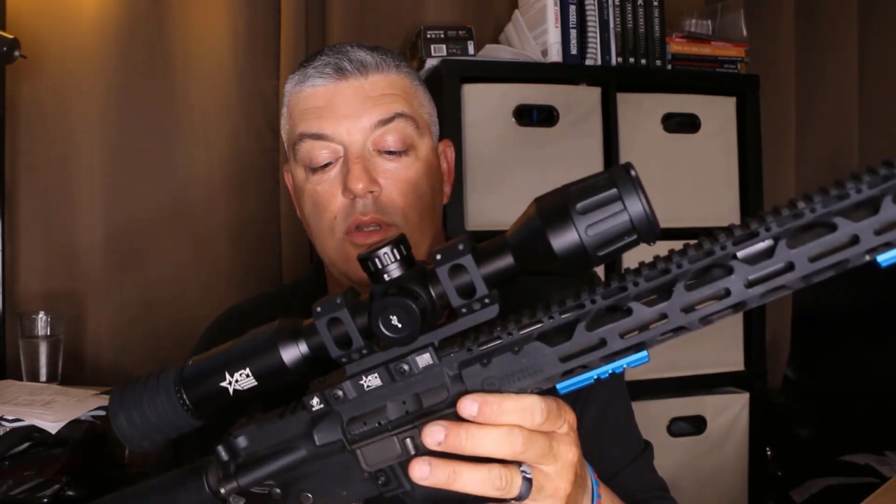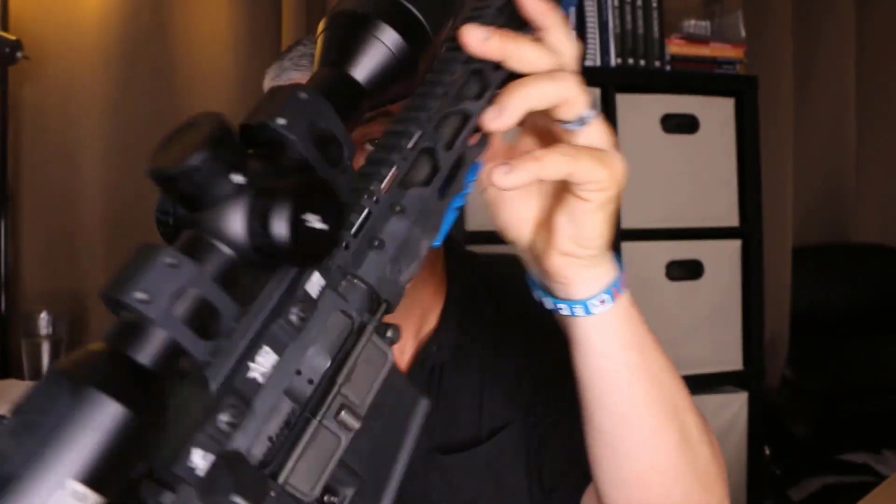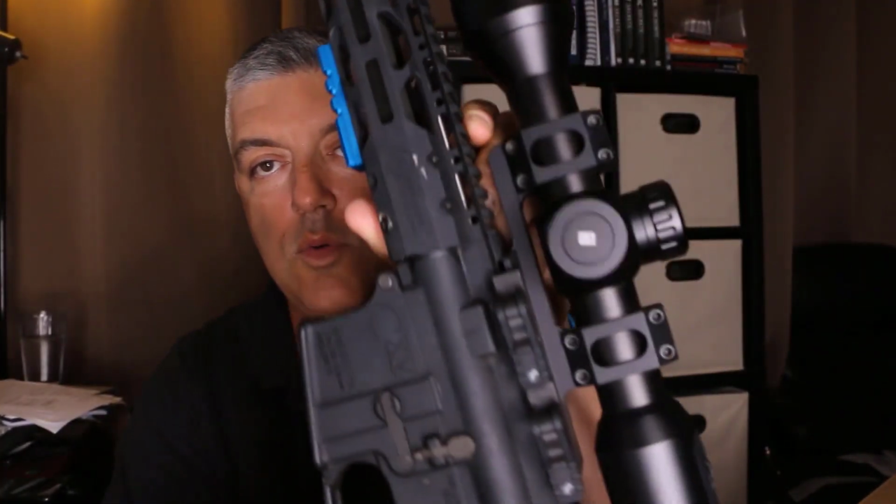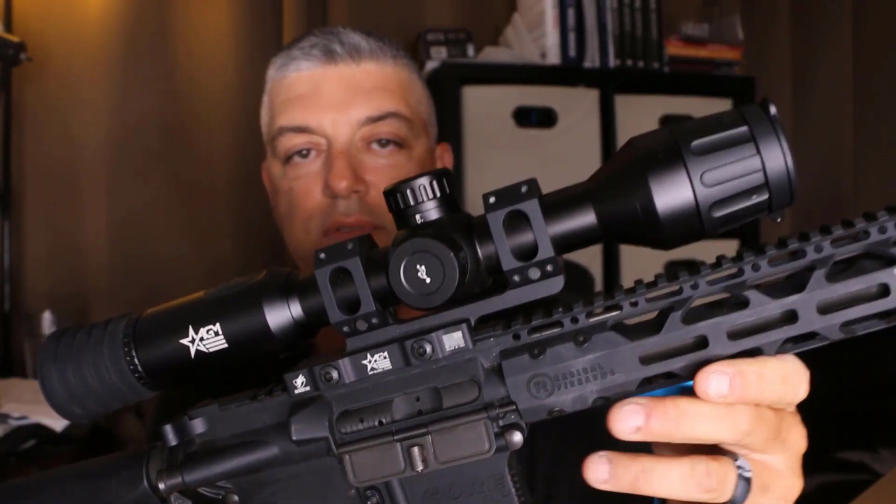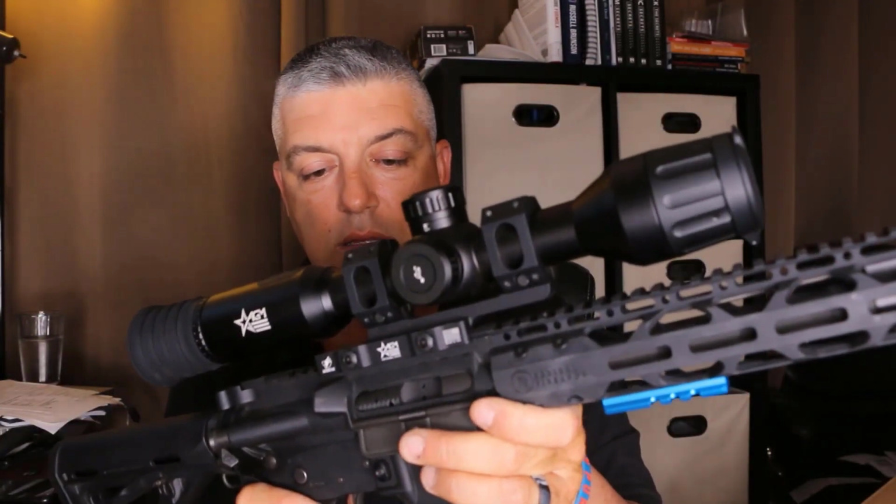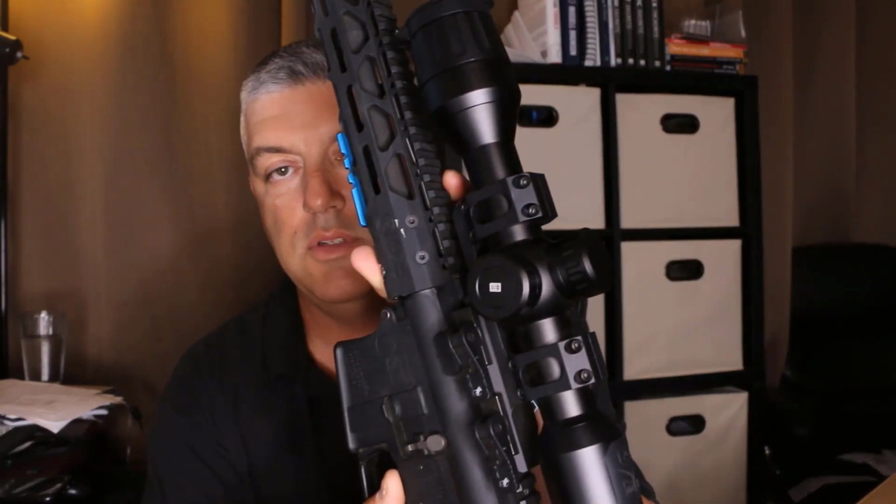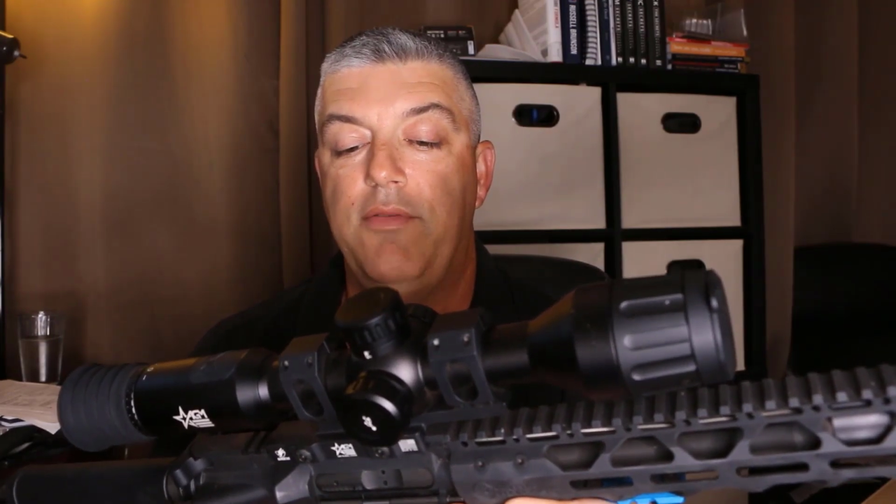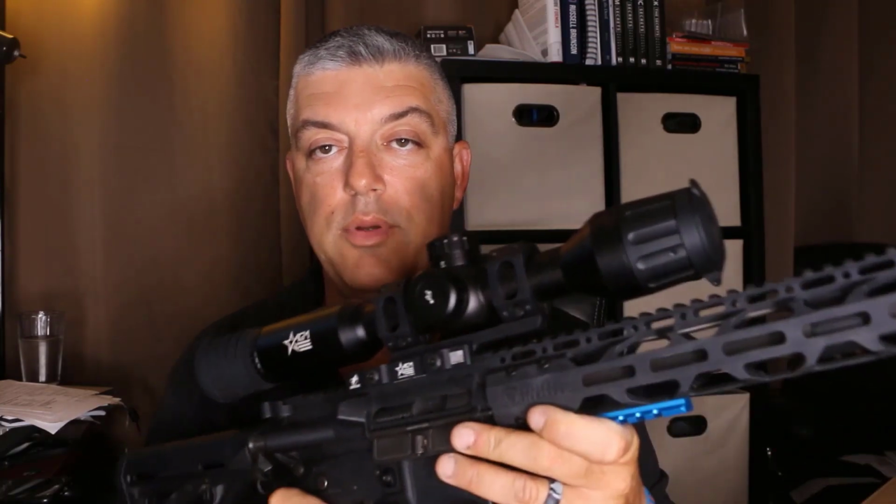The Adders also come with probably one of the best mounts on the market. This is a dual locking, fully machined mount by American Defense Manufacturing, and that gives you, number one, a lot of adjustability when mounting it on any Picatinny rail, but it also definitely gives you peace of mind whenever you lock it down, or if you were to take it off and put it back on.